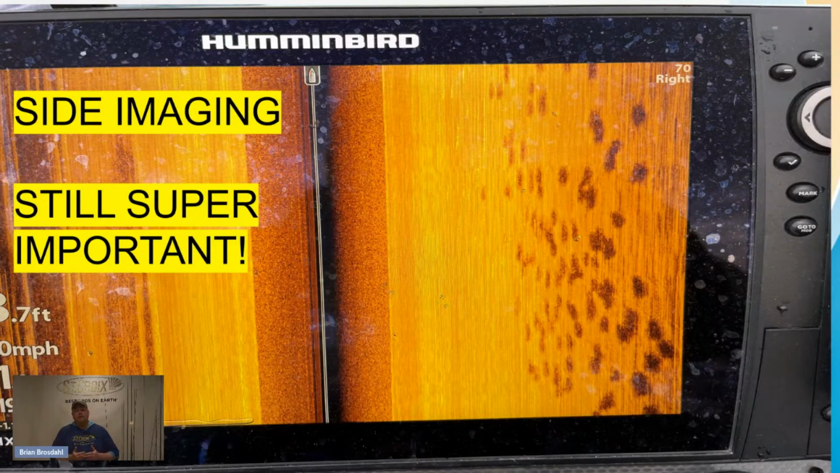So side imaging is still super important. And here's an image I captured as I'm out cruising. I could go really fast. I mean, I could still see stuff and fish. This is sitting still. That's why the rocks on the left side are blurred. It's actually sitting still, but you can still see the fish as they're swimming by. And there's a big school of fish.